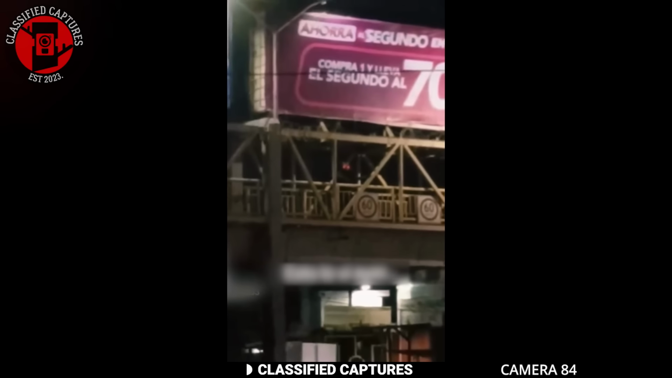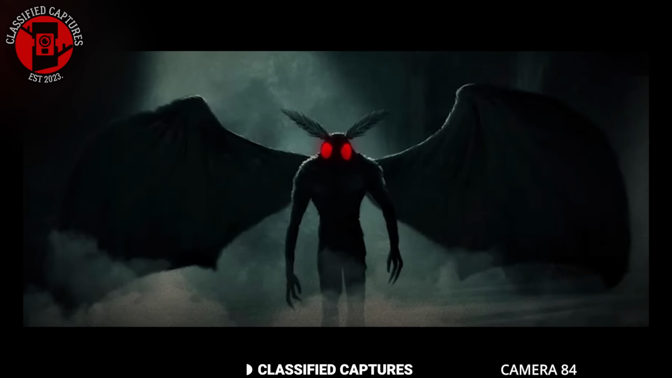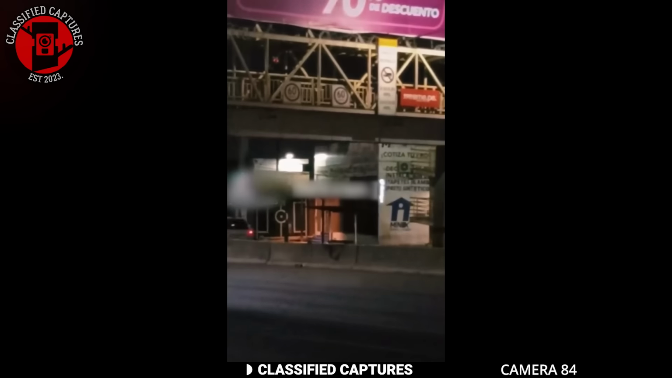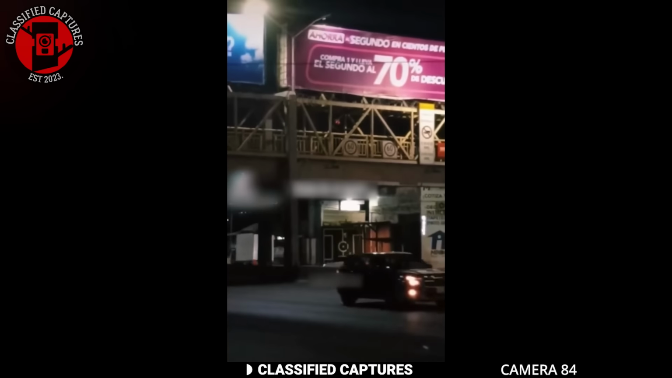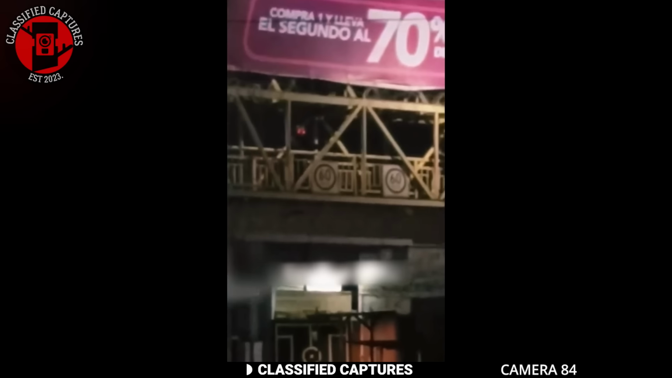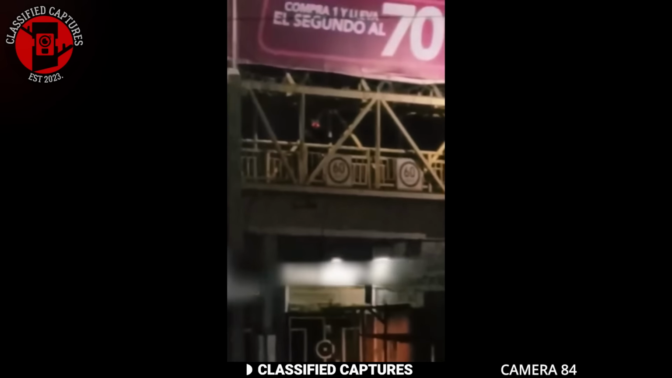shape. In Mexico, the legend of the Mothman is well known. This was captured in one of the places where this mysterious creature has reportedly been sighted most frequently. The man who captured this footage is convinced that what he saw was, in fact, the infamous Mothman. Do you think this is true? Could this really be the Mothman? Or is there a more grounded explanation?